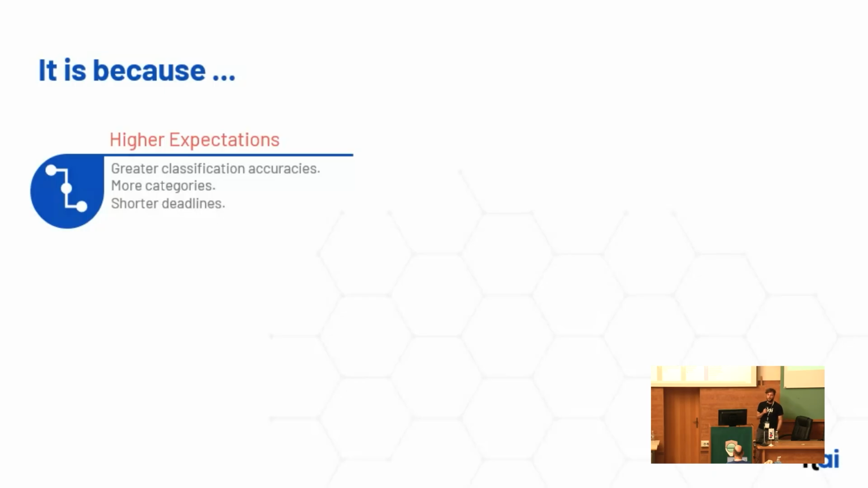More categories are being requested. If, let's say, 10 years ago, we mostly had to do classification of ground points, buildings, and vegetation, now all sorts of objects have to be delivered, such as fences, towers, wires, roof objects, facades, etc. And this makes projects quite a bit more complex.